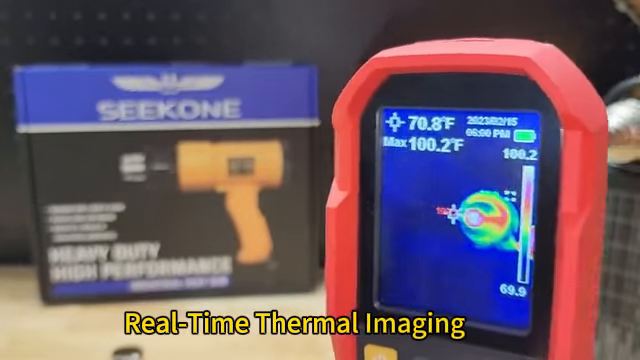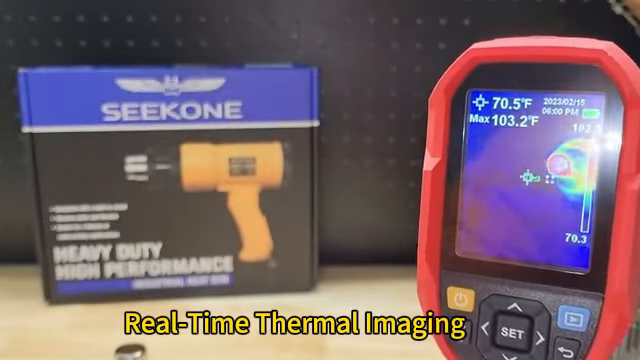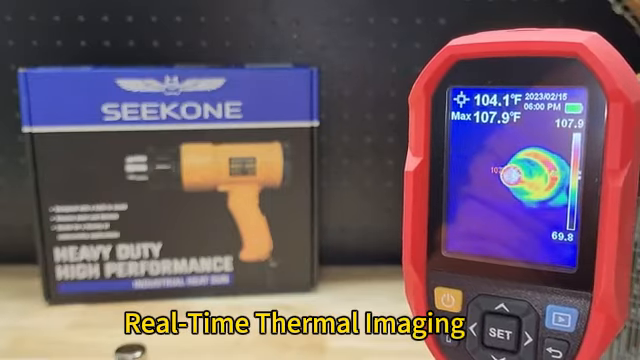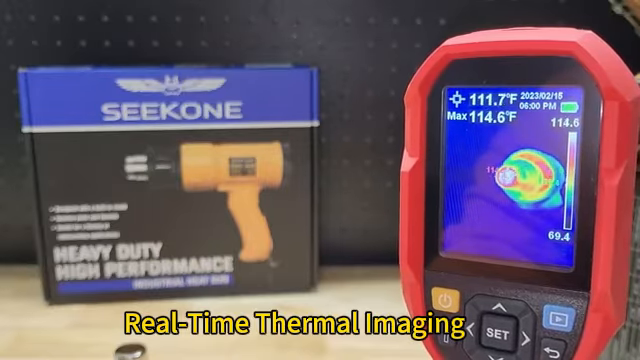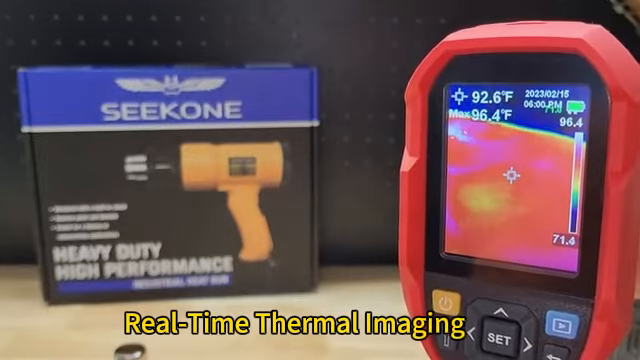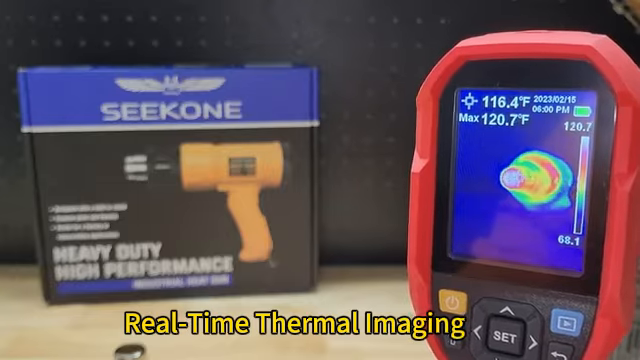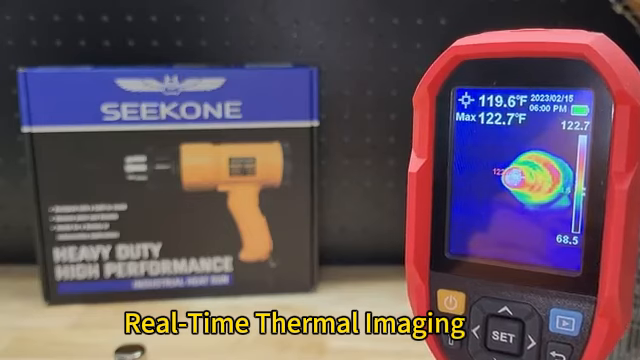Let's see if we get any hotter on low. That speed setting, or that high-low switch, is really just changing the speed of the fan, so you probably get higher temperatures at the lower setting. And you can see we're getting up to about 115. You would build up more heat if you had something right in front of it blocking it. Right now it's all just blowing into the air. Well, we're up to 121, 122.